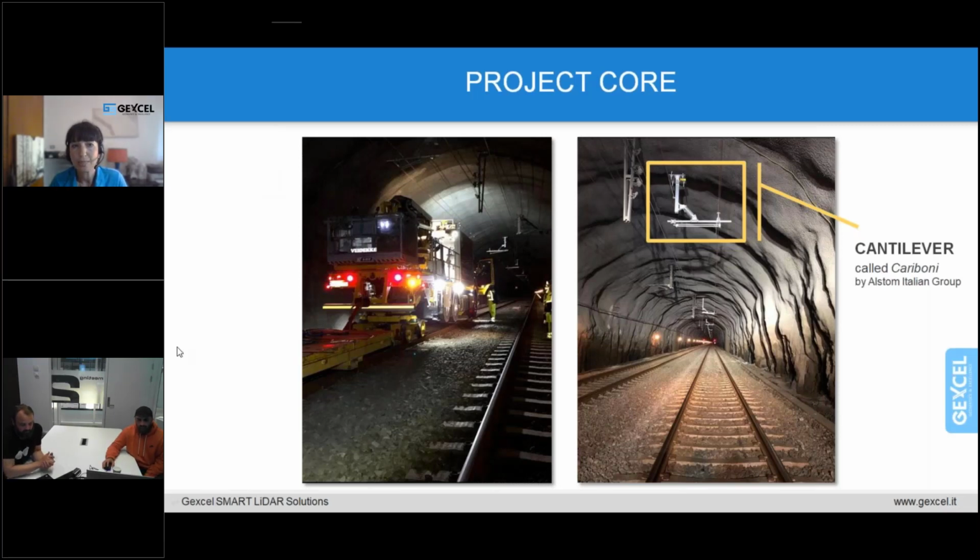And also, I think it's really interesting, this kind of project, because normally, of course, tunnels are always, how to say, a warm topic, and that's really interesting. And can you also provide some, how to say, some details about the construction of the project?